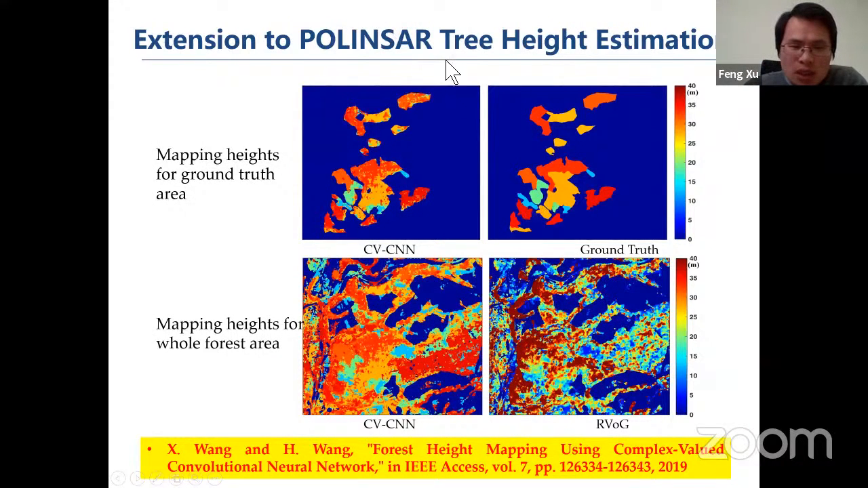We first expanded this method to parameter inversion. The case shown here is to invert the tree height from polarimetric interferometric SAR data. For this, we also select a few pixels as training samples, and train this CVCNN to do this tree height inversion. Compared to the regular model-based method, we can see that it has pros and cons.